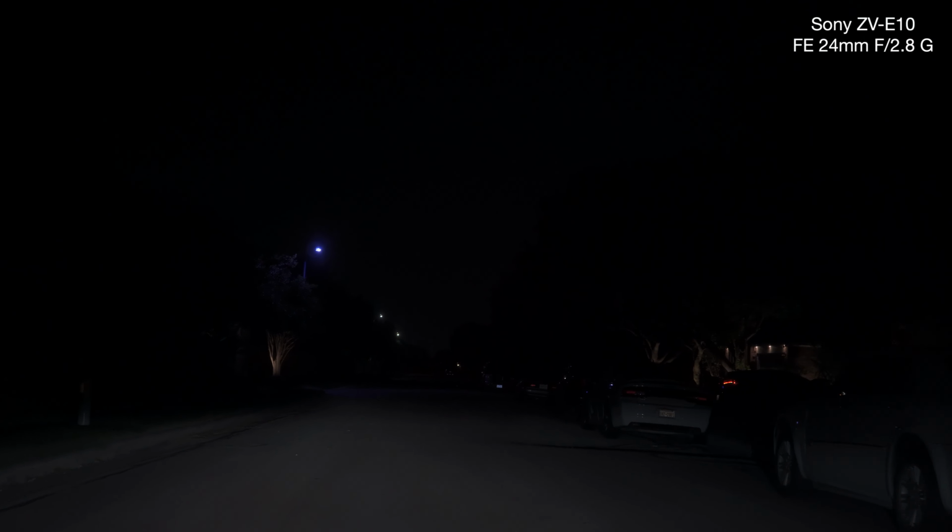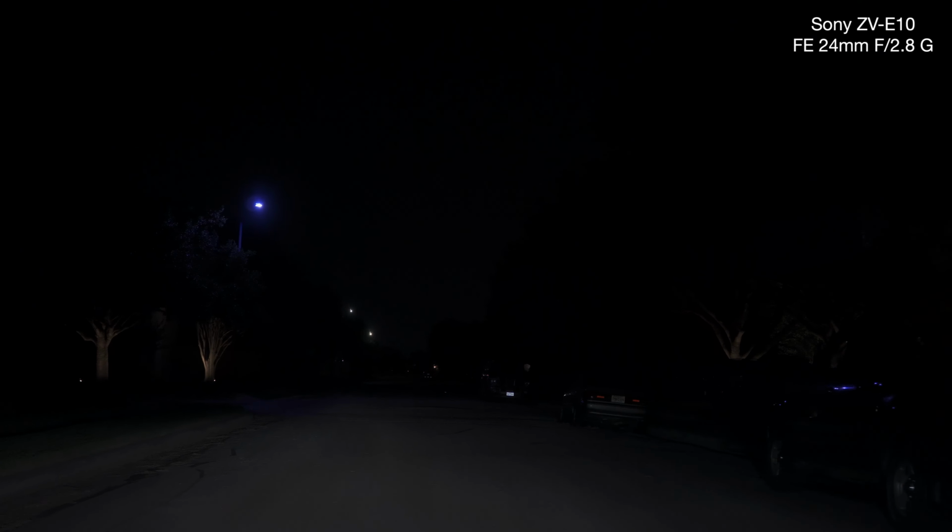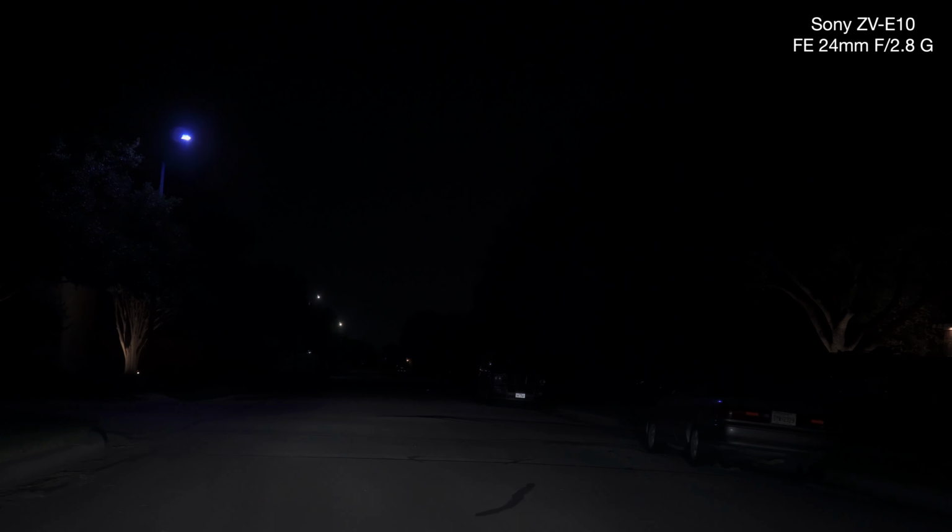Is it too dark? 500, 640. Looking at the purple light. F2.8. Is it too dark? Oh, I see the deer.